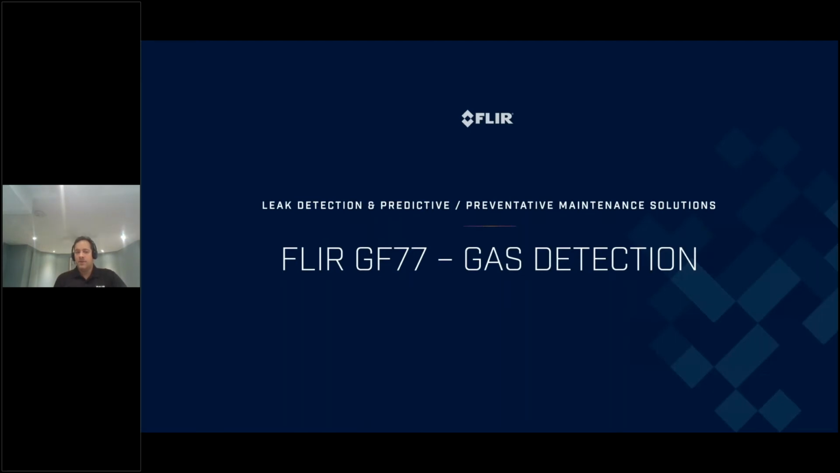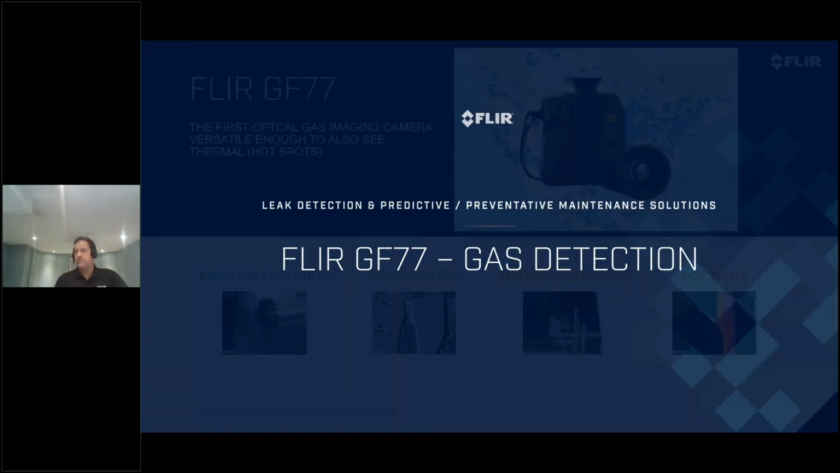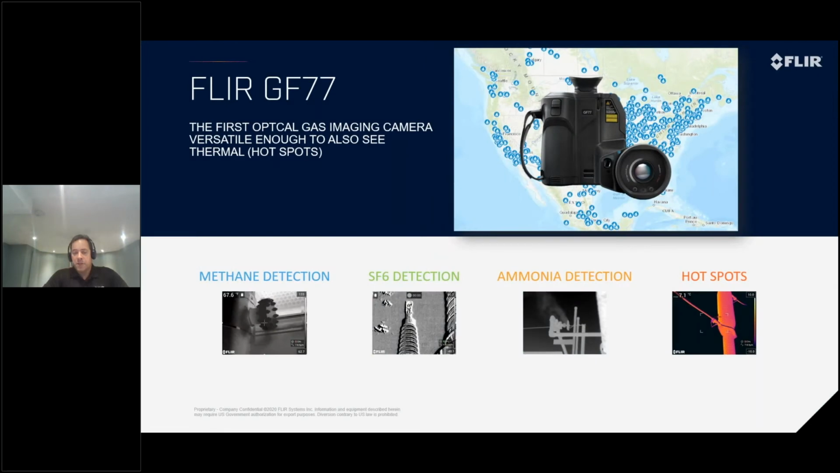This is where the GF77 comes into play. The camera was introduced actually last year. The original filter that we had on the camera was designed to do methane detection. Recently we introduced a new filter, which I will get into later. It's a lens with a new filter that allows you to do SF6 and ammonia. And since this is a thermal camera as well, you can actually do thermography, so you can do your hotspot detection as well.